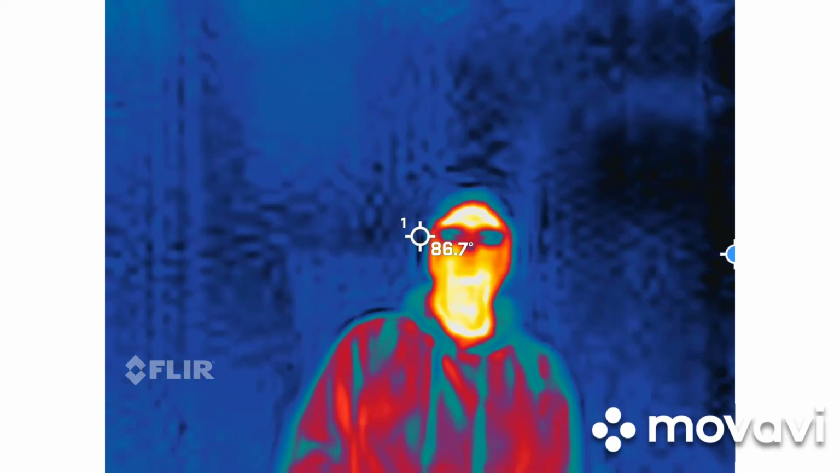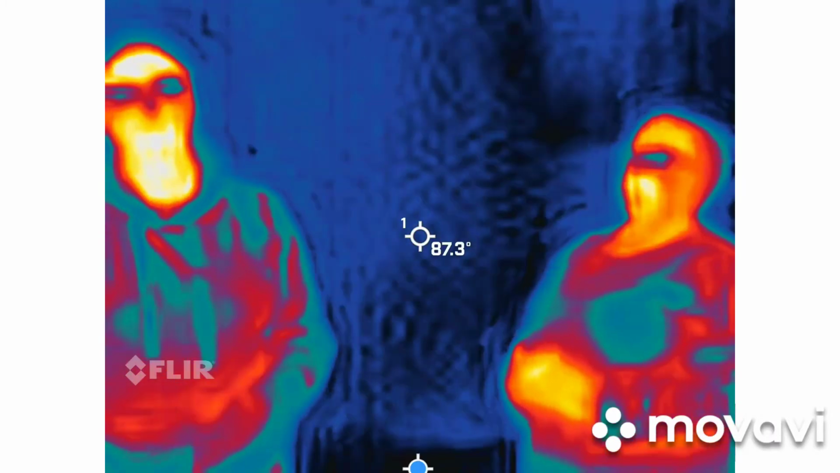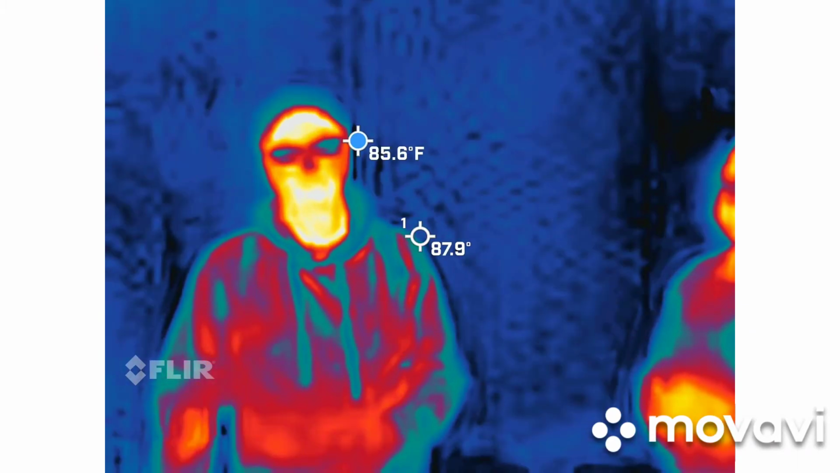But let's talk about cameras for a moment. So Nate, thermal imaging can be very tricky. You're going to try to do two things. We are going to be the warmest thing out here. You're going to try to keep a person in view at all times, even at a distance. Anybody who goes above 99 degrees, I need to know so I can send them out of here. They've got a fever.